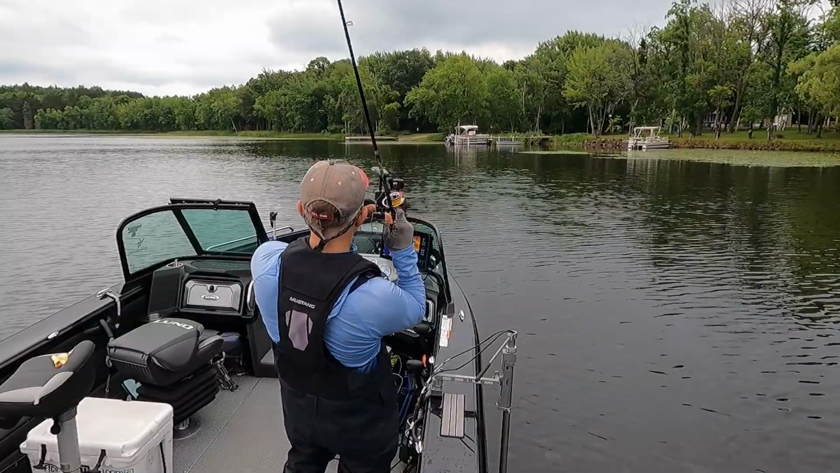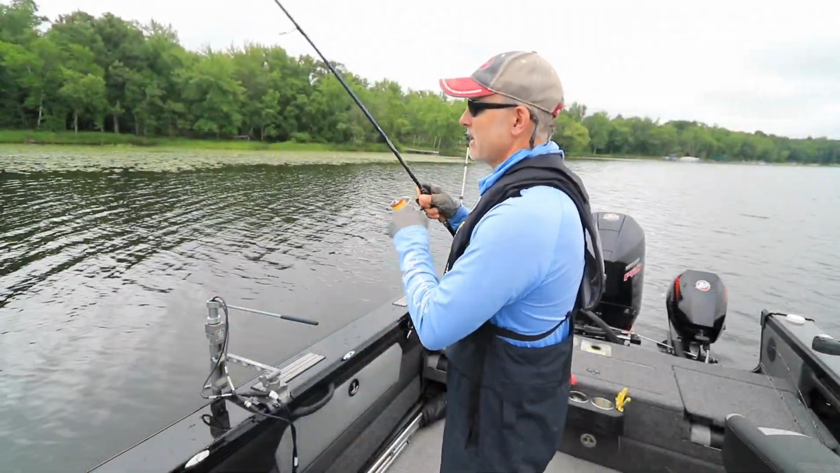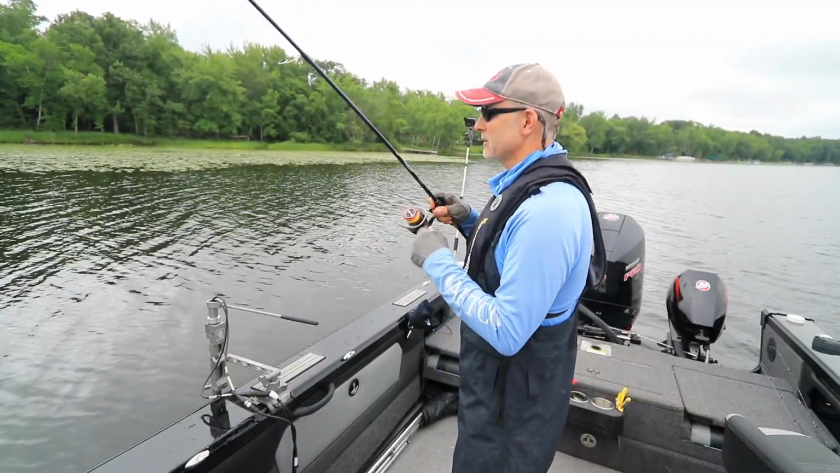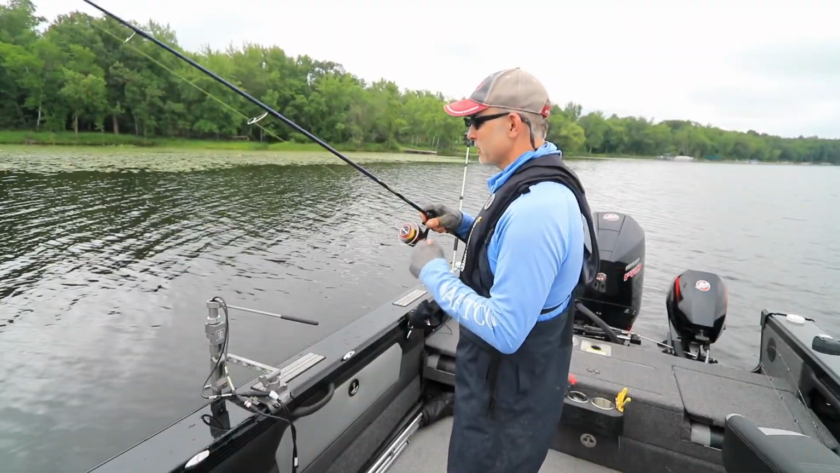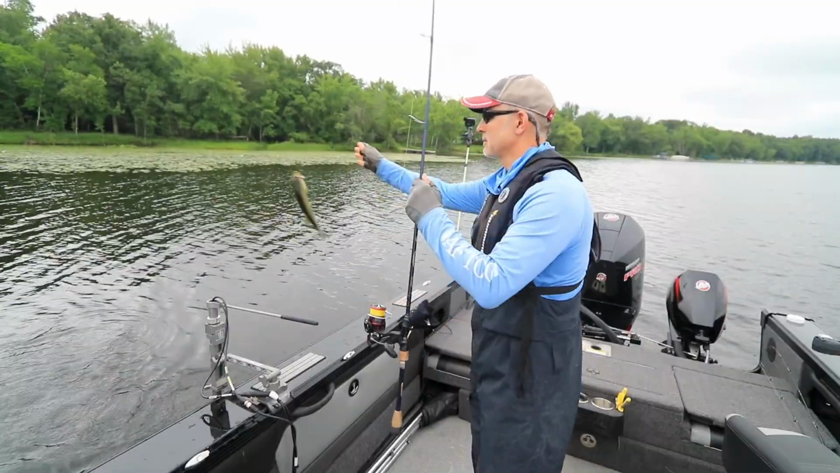There's a fish. That one I just came tight and felt him tugging already. Another one of these kind of cookie cutter largemouths.